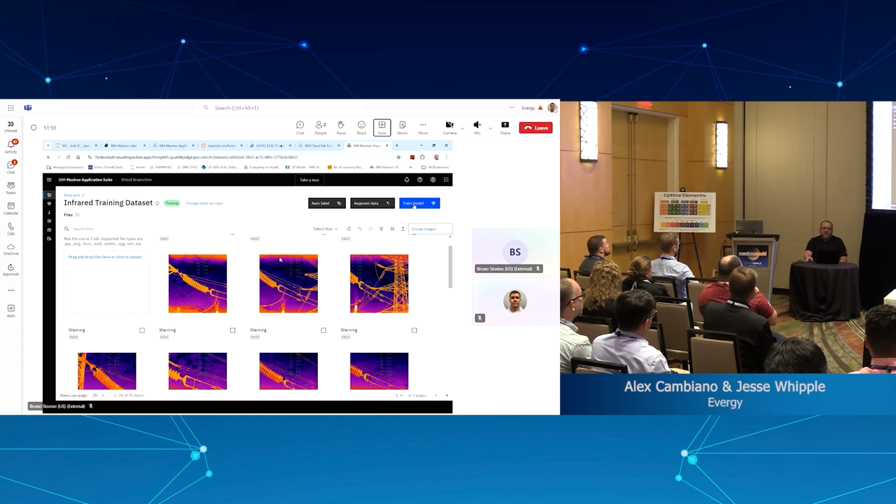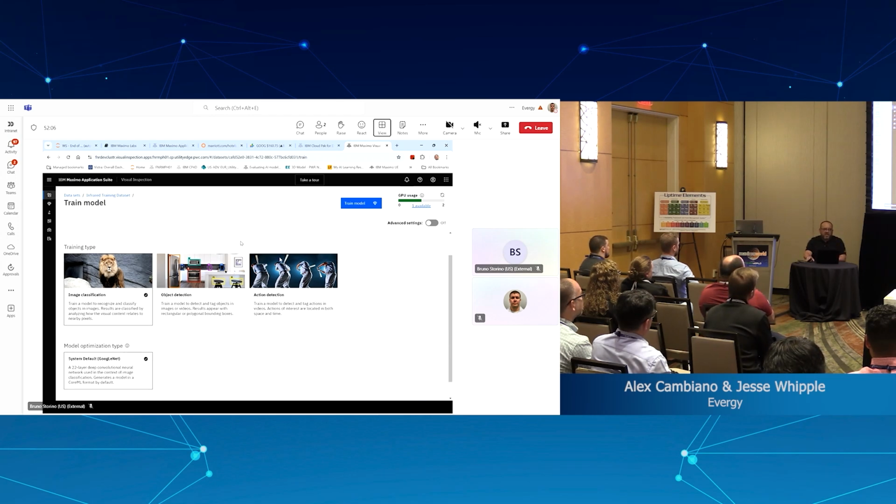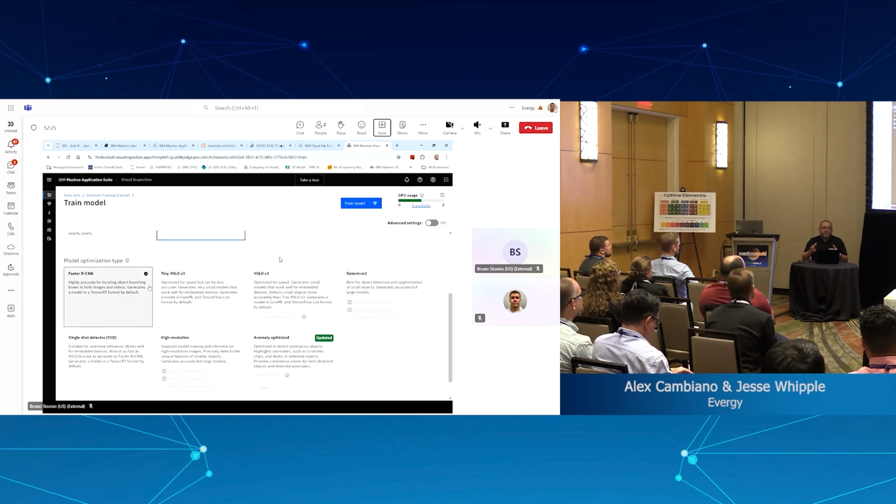Once you have this data set compiled and classified and tagged, if you're going to use that, then you go and train the model. And that's what it shows in the slide, right? So there are three major groups of machine learning model. The first is image classification. The option that the tool gives us, in this case, is GoogleNet, which is from Google. For object detection, there are more models that are available, right, from different sources. So each one of these models will have advantages and disadvantages depending on what you're doing.